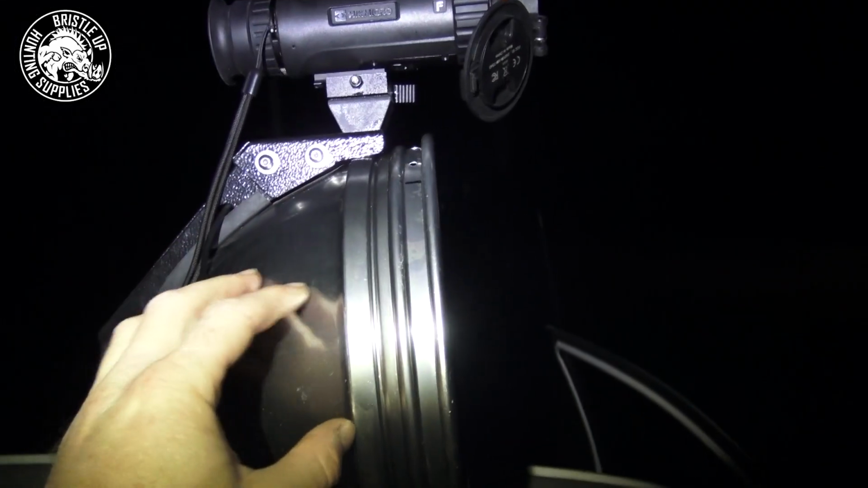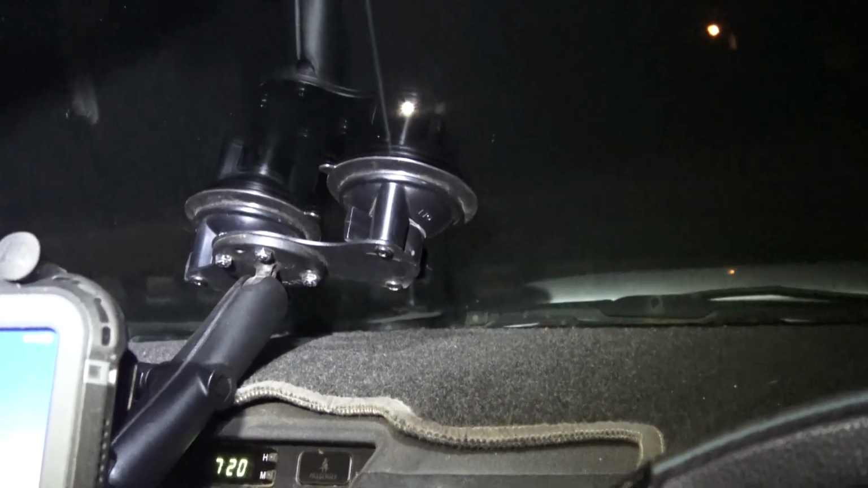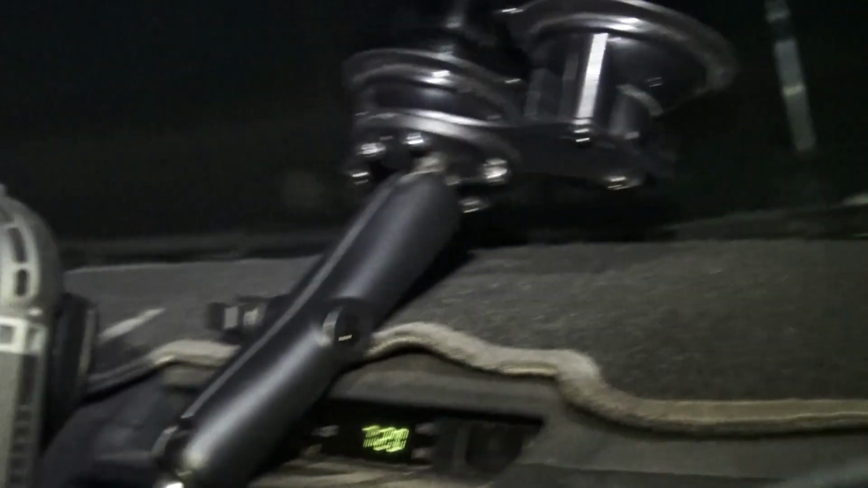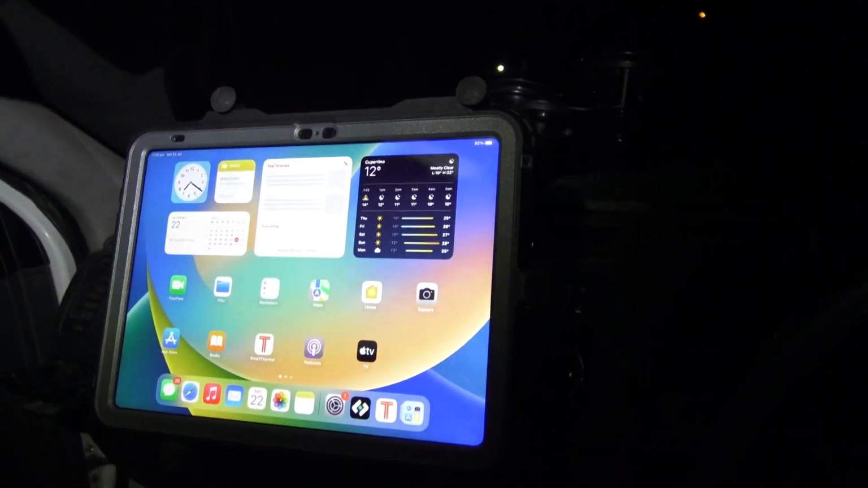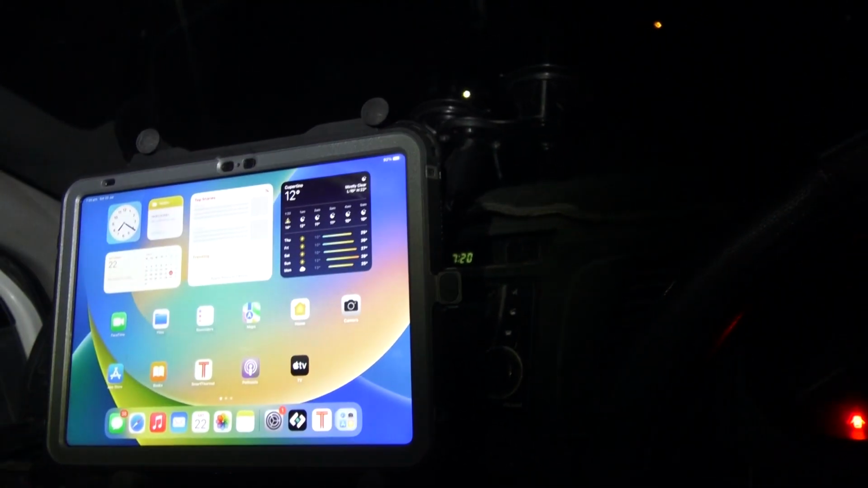Now there's heaps of options of mounting your thermal. This is just one of them. The RAM mounts are the best. These things, they'll last a long time. And I've had a lot of success with the RAM mounts, but you definitely want a double suction one. Now I've extended mine out a little bit further so that it's a bit lower on the windscreen, especially in my other vehicle.